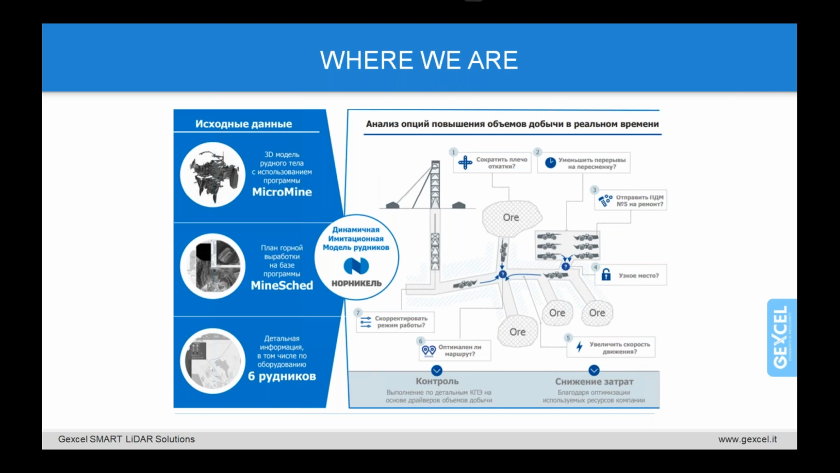Okay. So I think that in these pictures, of course, everything is in Russia, but it's easy to understand how complicated it is to organize all this production and management of a mine like this, because we have several levels.